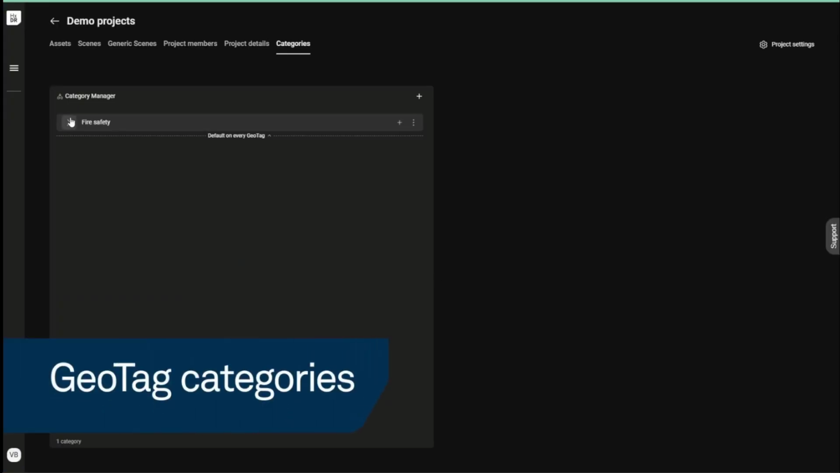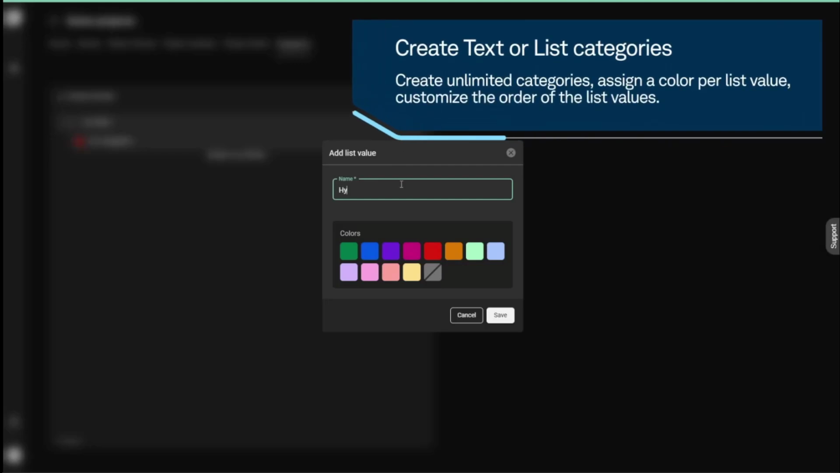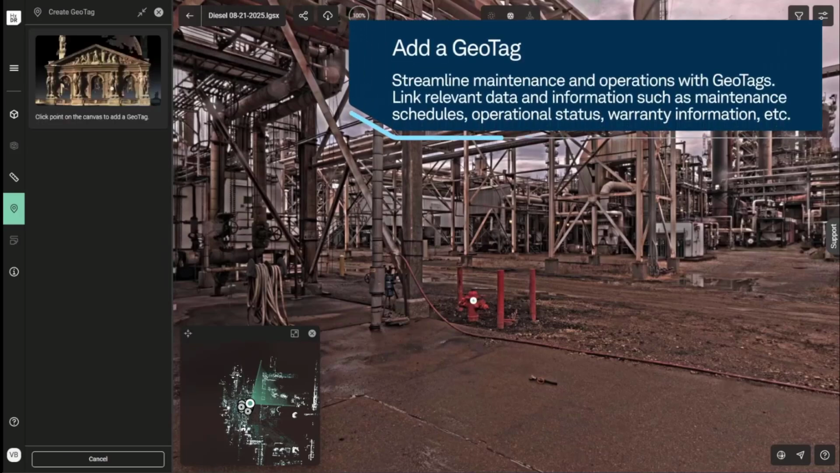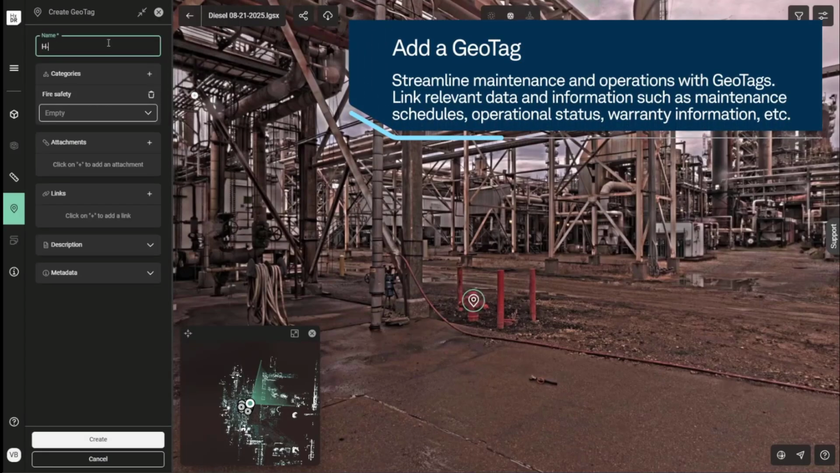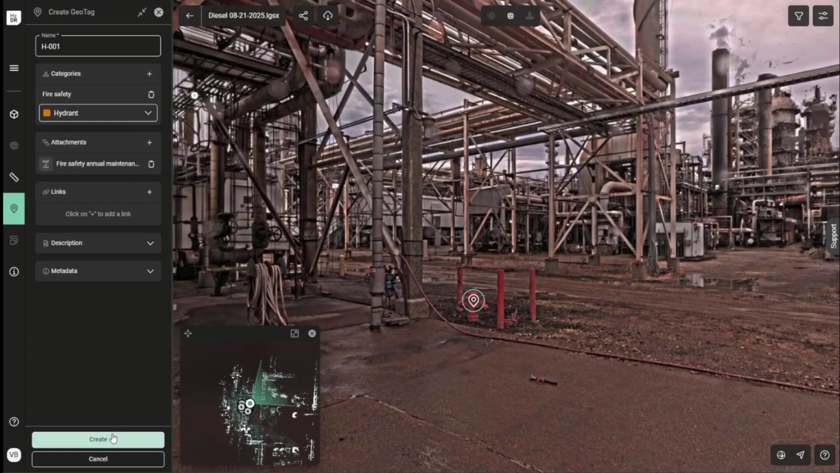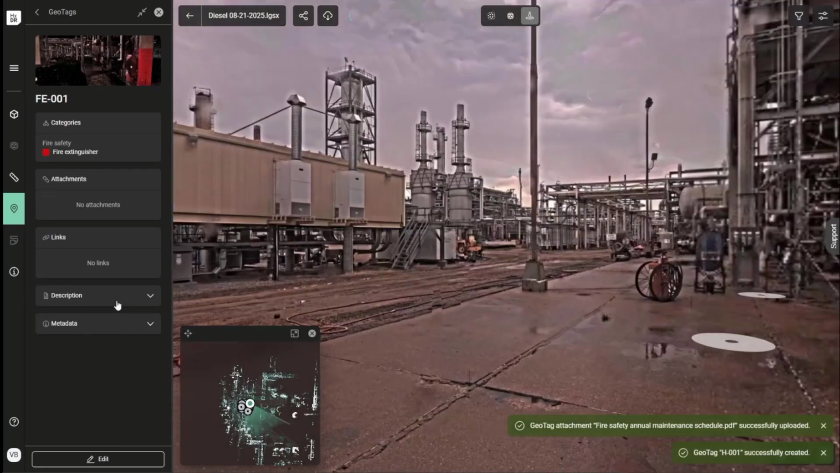What we're going to do here is go into a project, where we've got this categories tab on the right, and we choose to add a new category. Like I said, we've got list or text, and then you can choose. Here you've got fire safety, and we'd added fire extinguisher and hydrant. Now we go into our asset, we add a geotag, and it will pop up, so we can give it a name. And then from that list, you've got the drop down, you can just choose, you can add any attachments, you can add any links directly to that, and that gets all uploaded to the platform. As you save it, you'll see a little notification saying it's been added.